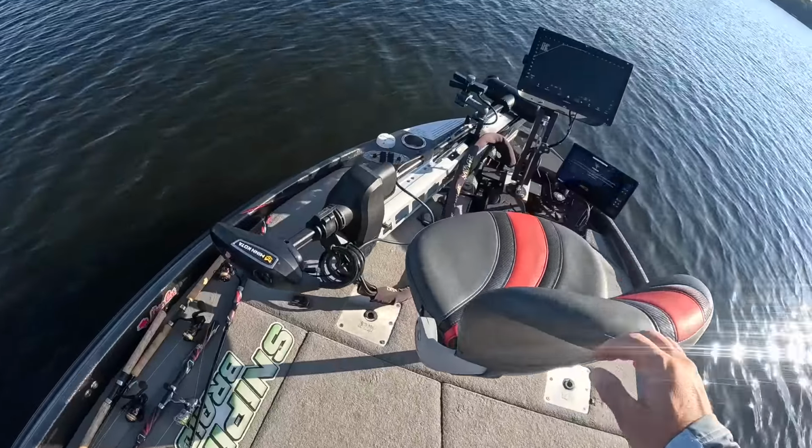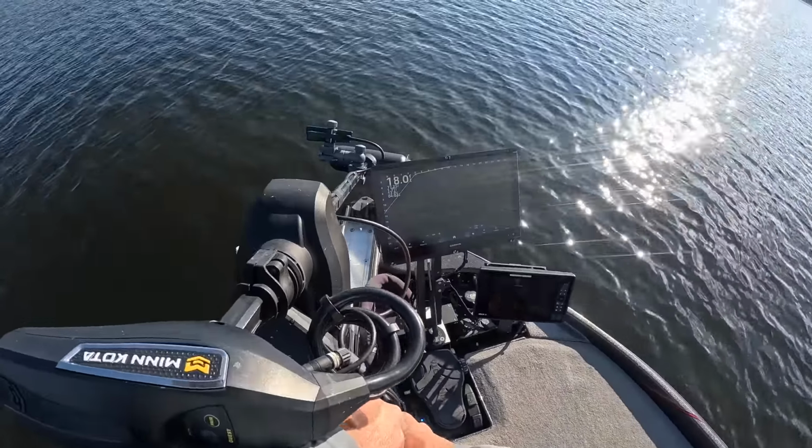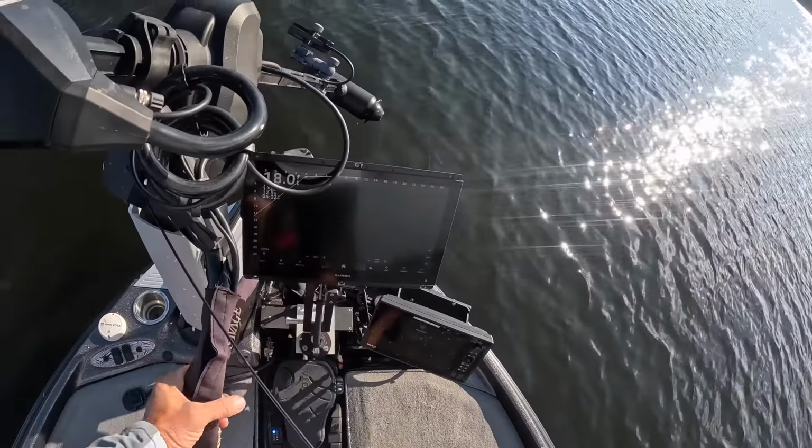Yeah, so stop missing fish, guys. I got some techniques here that are gonna be awesome to show you guys what I'm doing to make sure we're putting those extra fish in the boat.